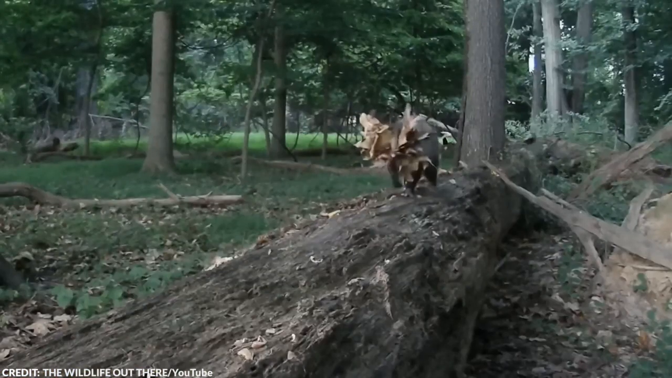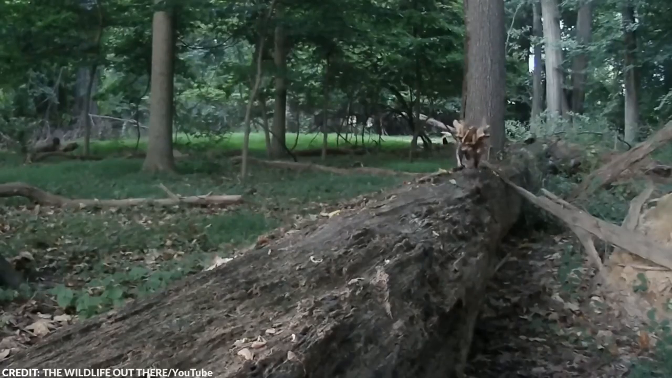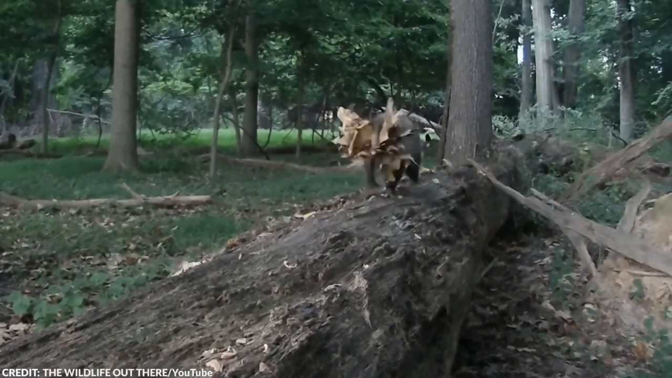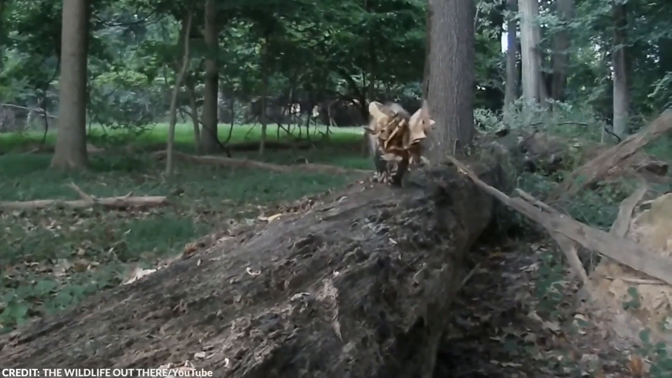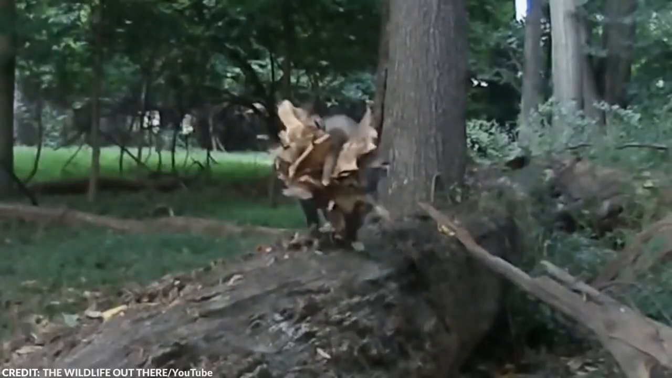In this footage, an opossum walking along a fallen tree trunk can be seen carrying leaves in its tail, likely bringing them back to its den to build a more comfortable nest. From this angle, it looks as though its tail is decorated with dried leaves like a fan. As its tail sways, I'm reminded of little kids who like to swish their flowy skirts.